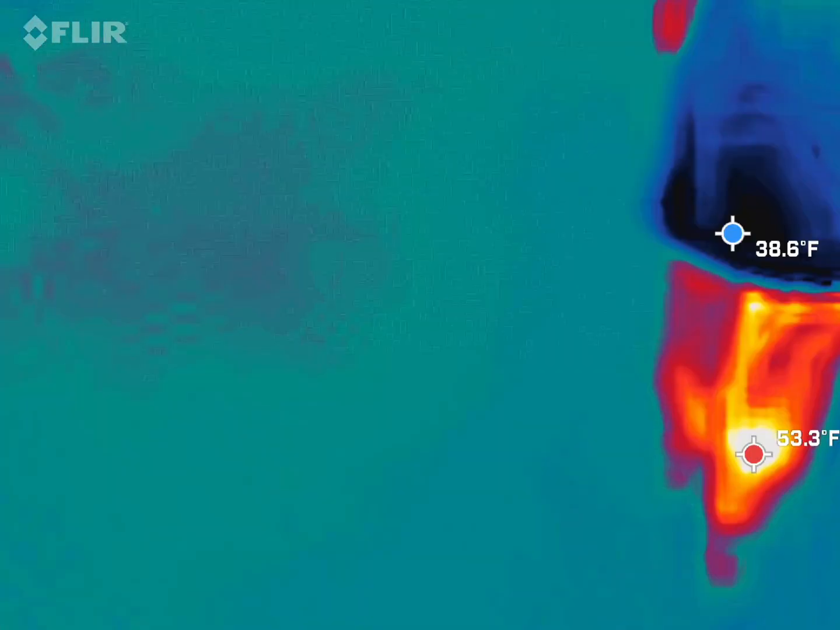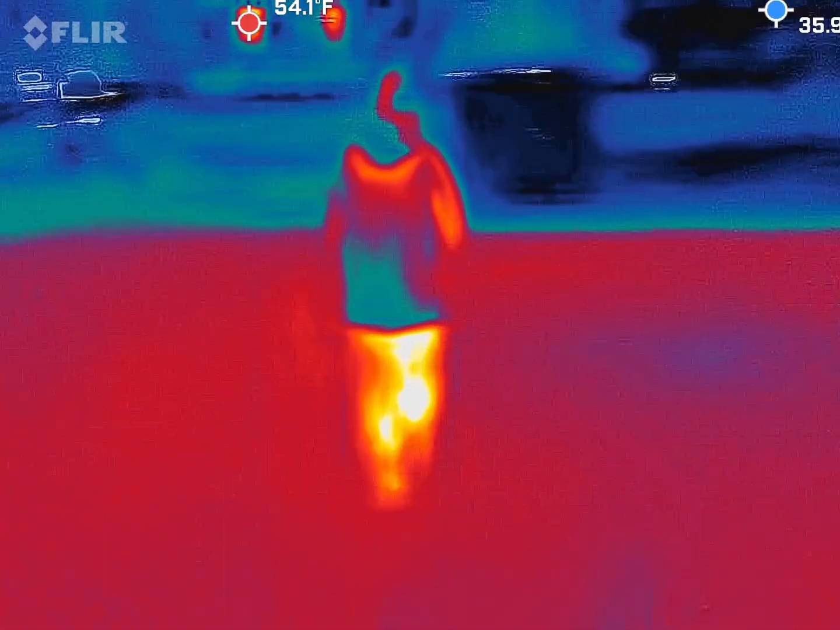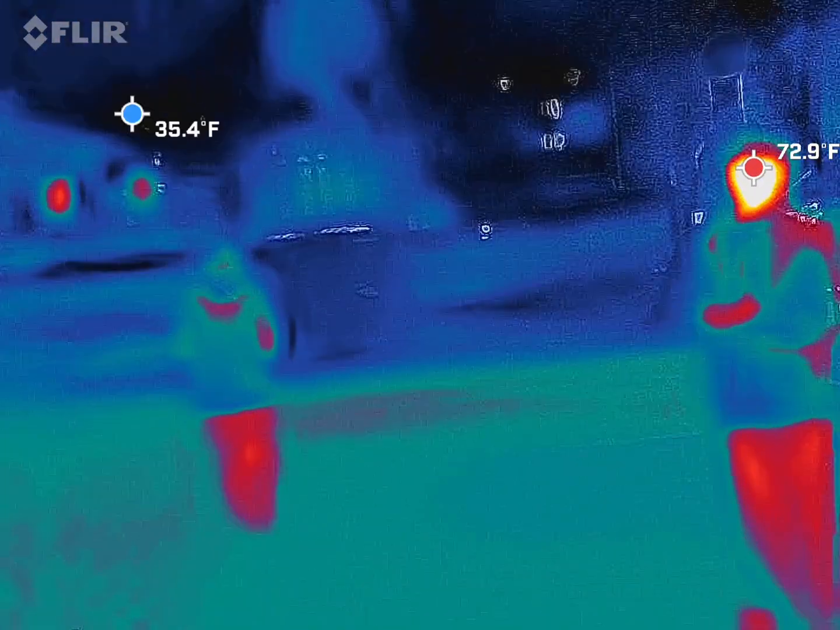So Mac, I think we're going to go in this section right here. I'm going to be in this quadrant. Is that recording? Yeah.